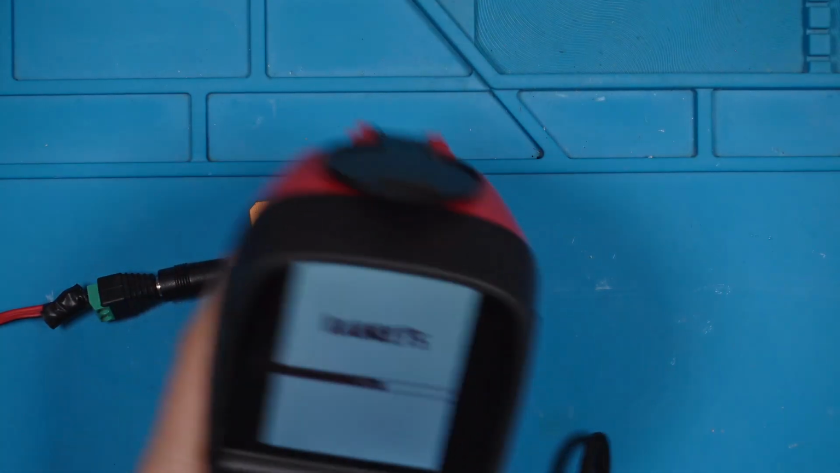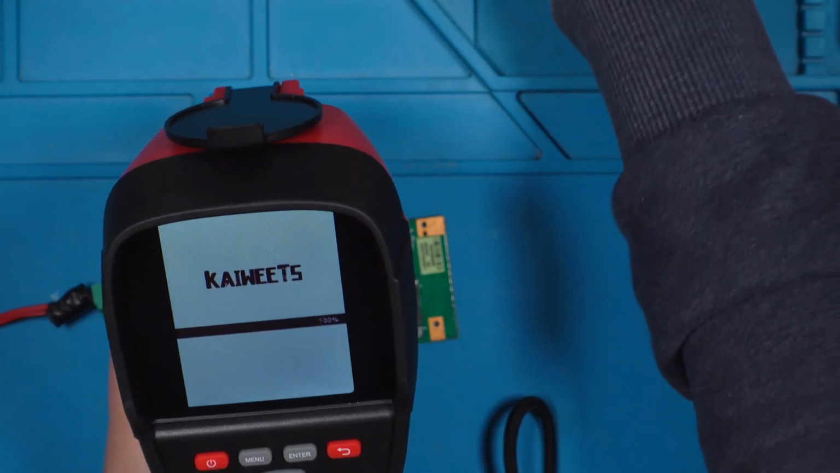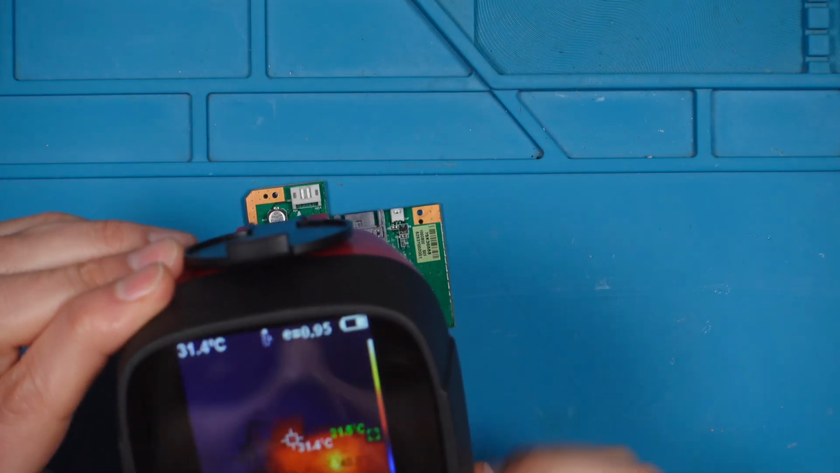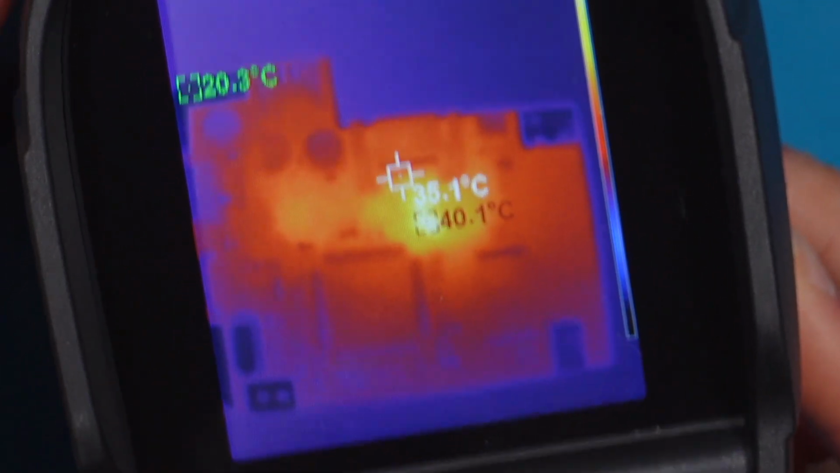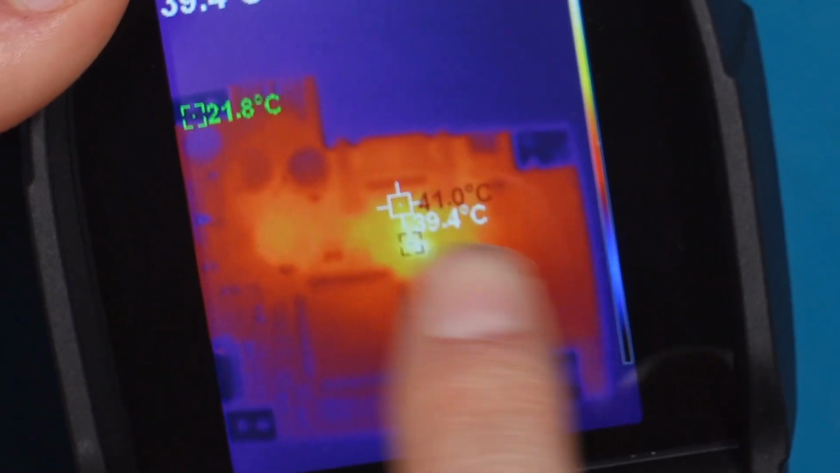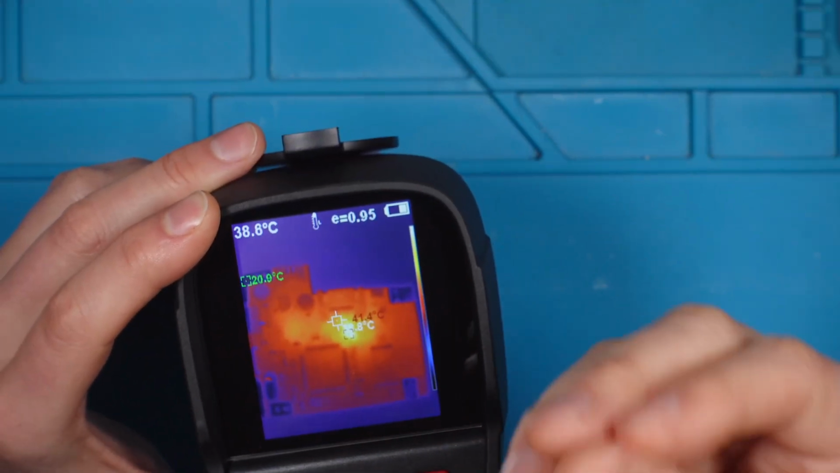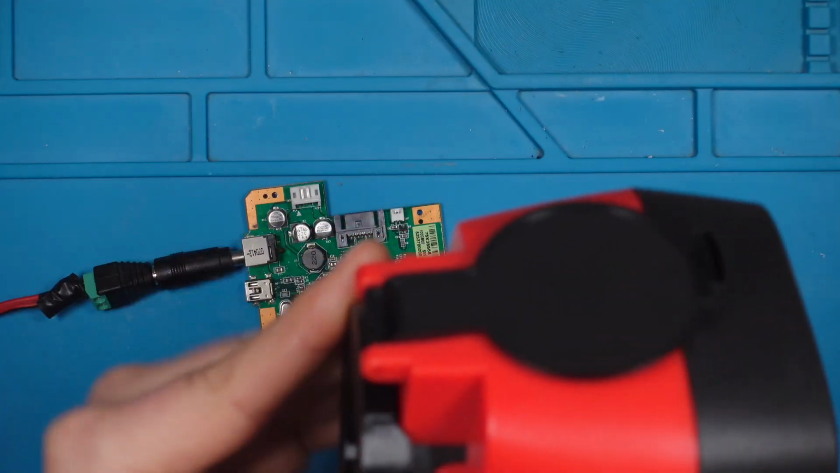That's easier to have more on the screen. And if we have an area where we would like to have a closer look, we use the macro lens again. Okay, so we powered it and you see that there is something getting really hot. But what you also see is that this heat is spreading. So it's not just one component, as you can see, but it's shining through or whatever. It's not really clear what's happening. So let's put the macro lens on it.